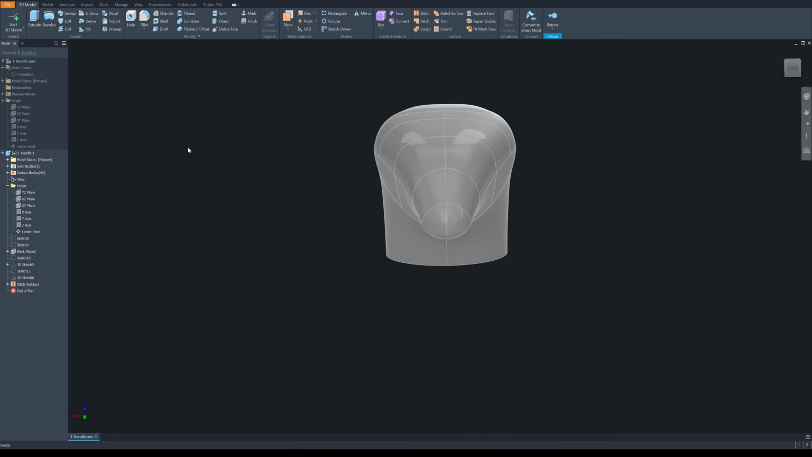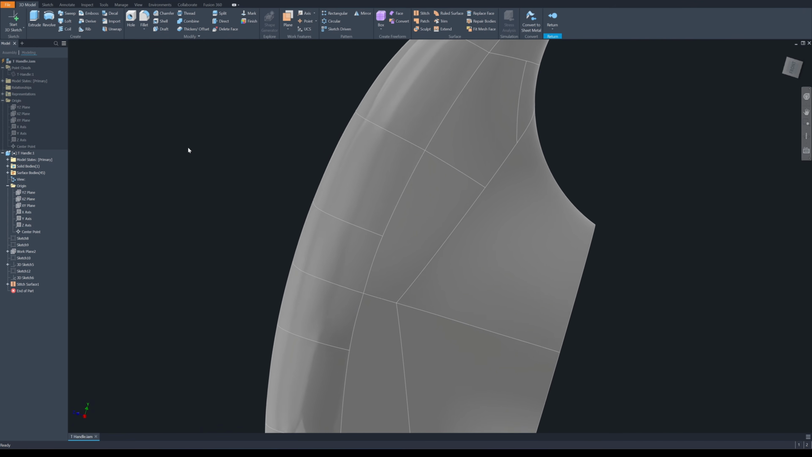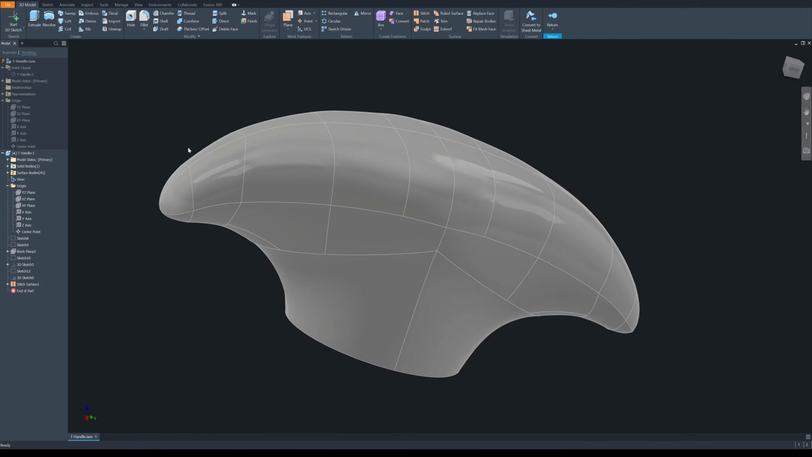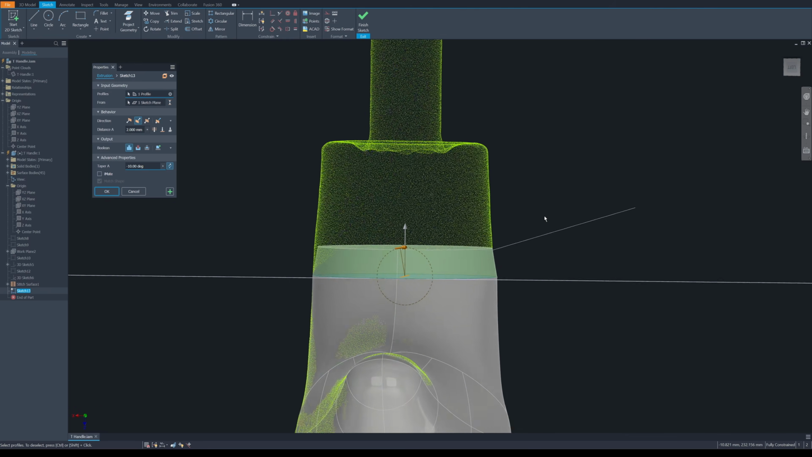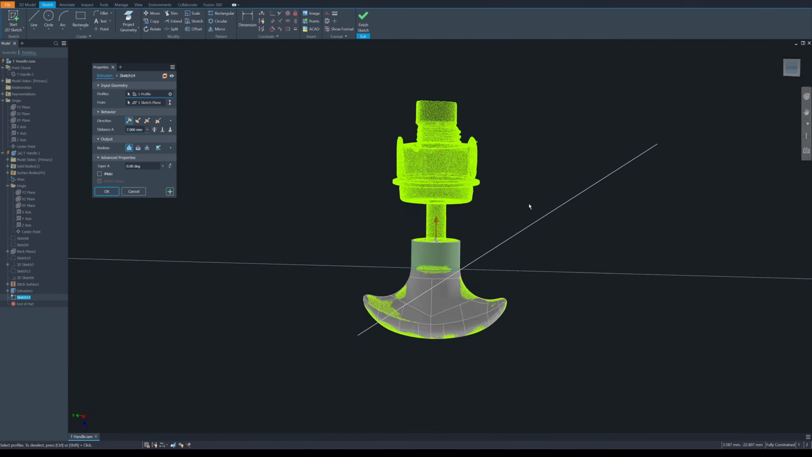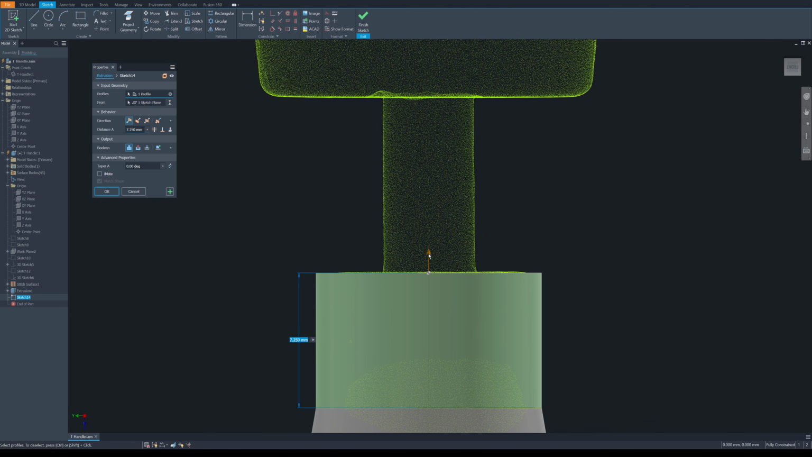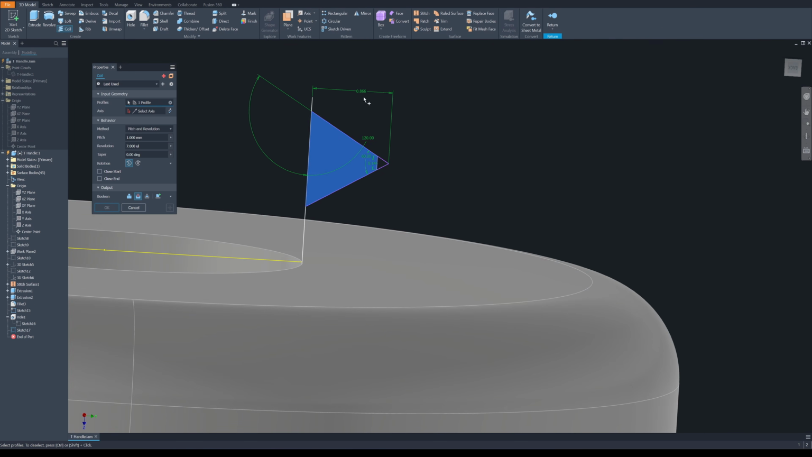With all the surface patches sealed, I can now convert the model into a solid, ready for further work on the rest of the handlebar. I will use the extrude command for the bottom cylinder. Since I don't have a steel rod to test, I will create an M6 female thread instead.